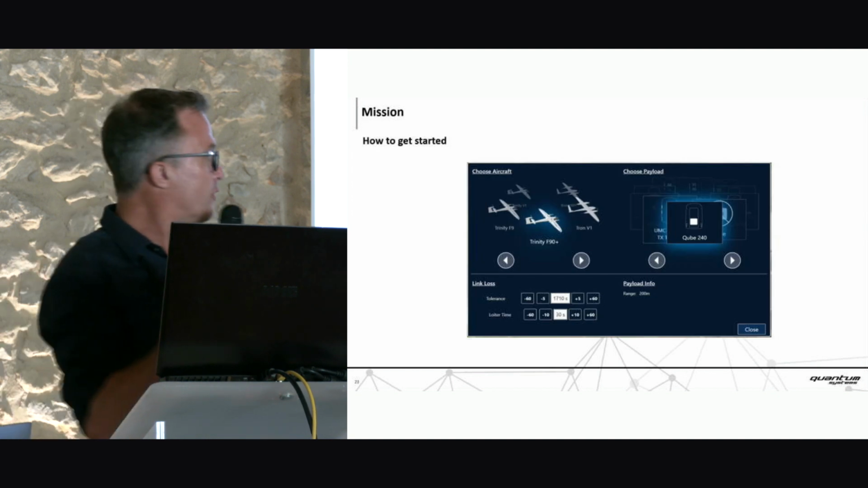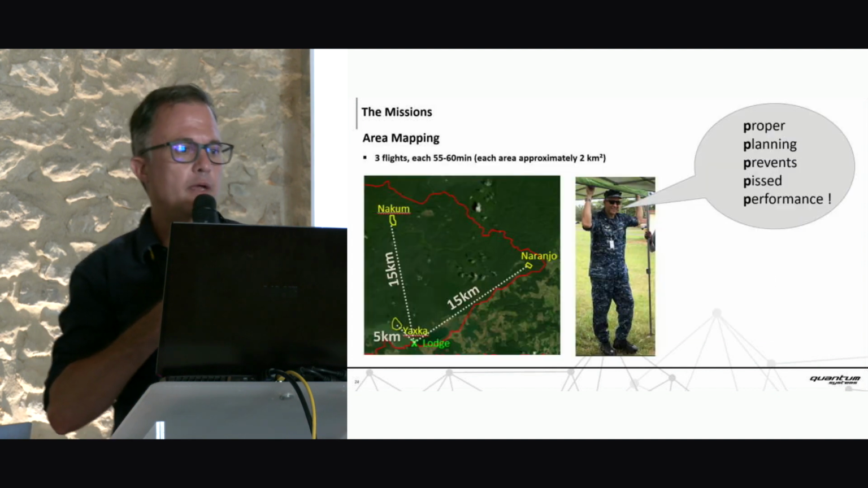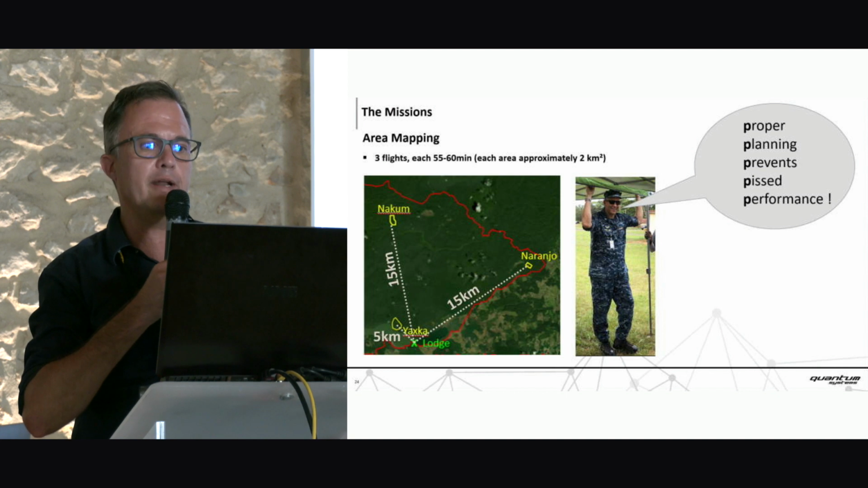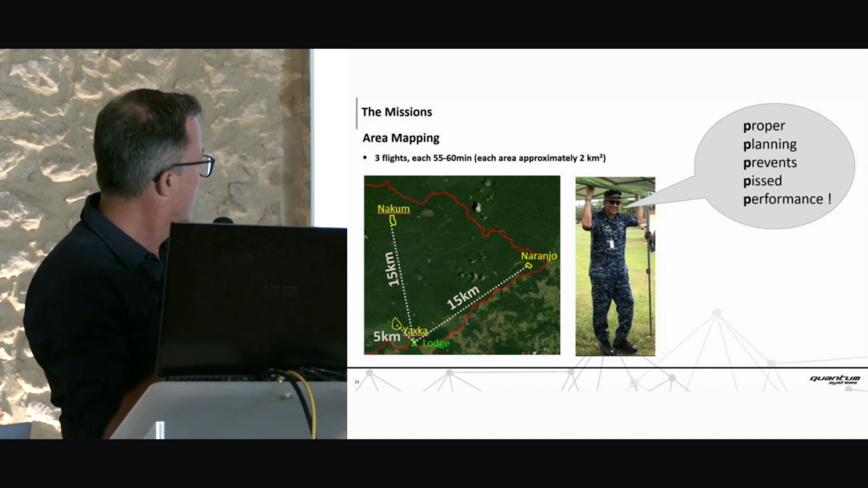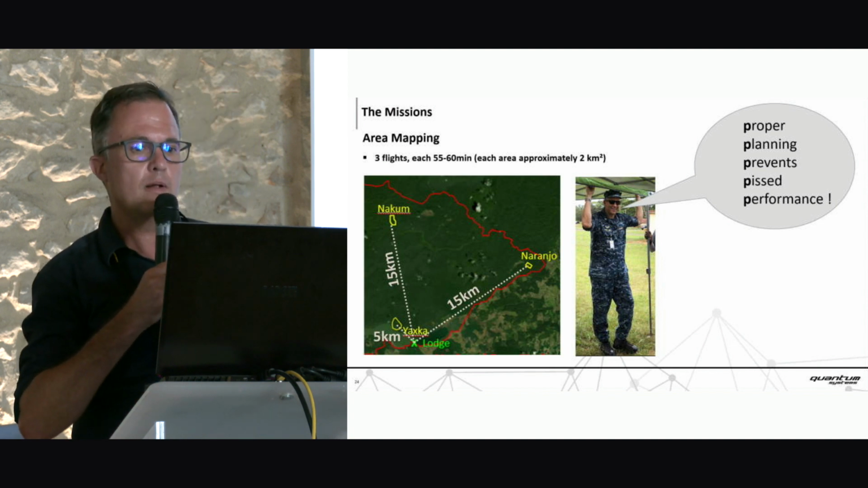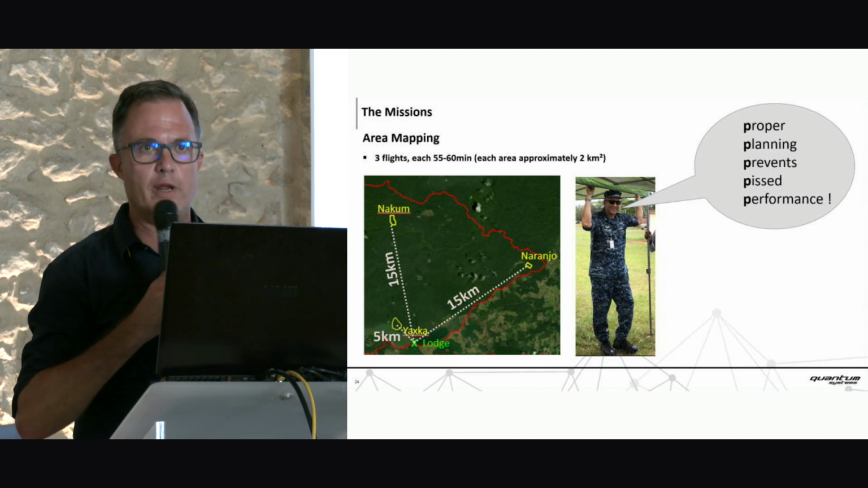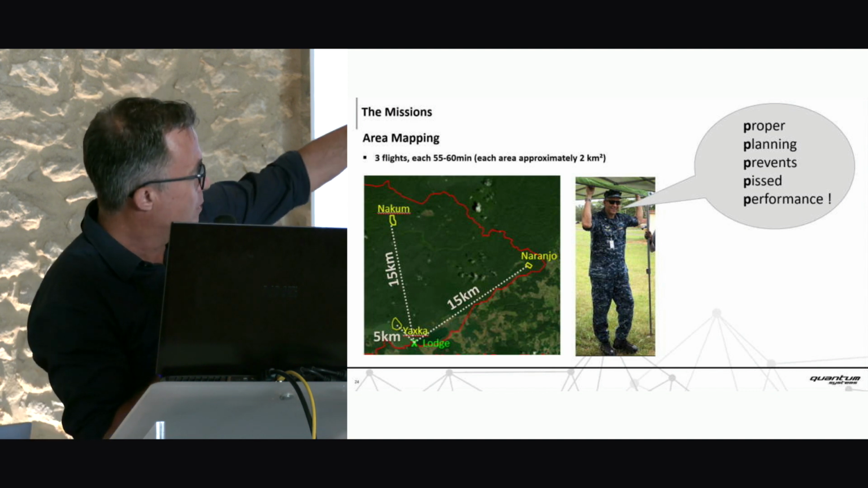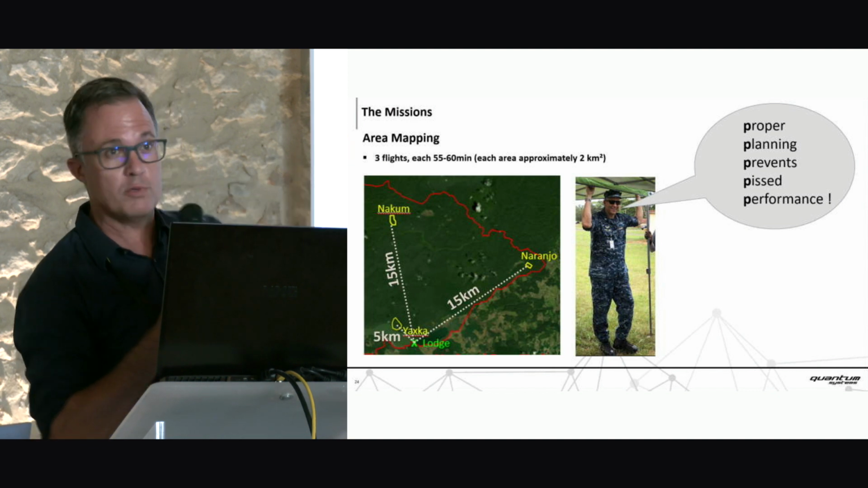We select the right aircraft, we select the cube, and then, well, let's first do a focus on the 3 LiDAR flights to map the existing 3 areas in a distance of 15 kilometers. Most important there, that's what I always tell people when I do training, is the 5 Ps. Proper planning prevents poor performance.